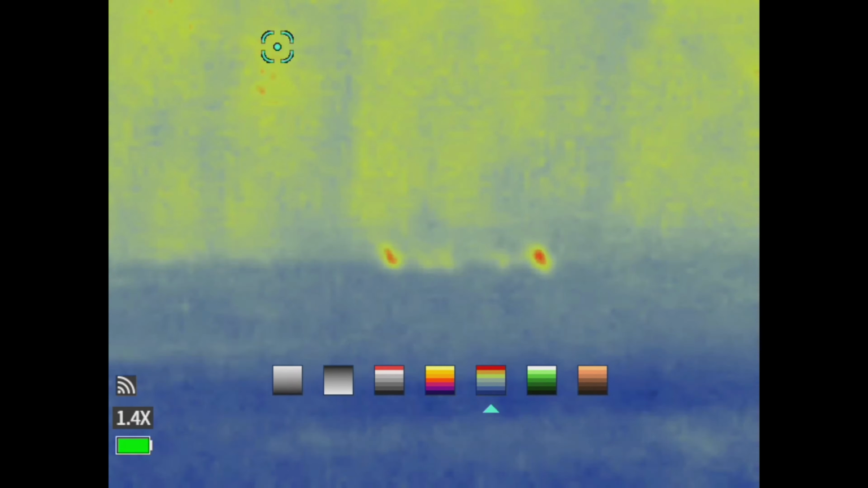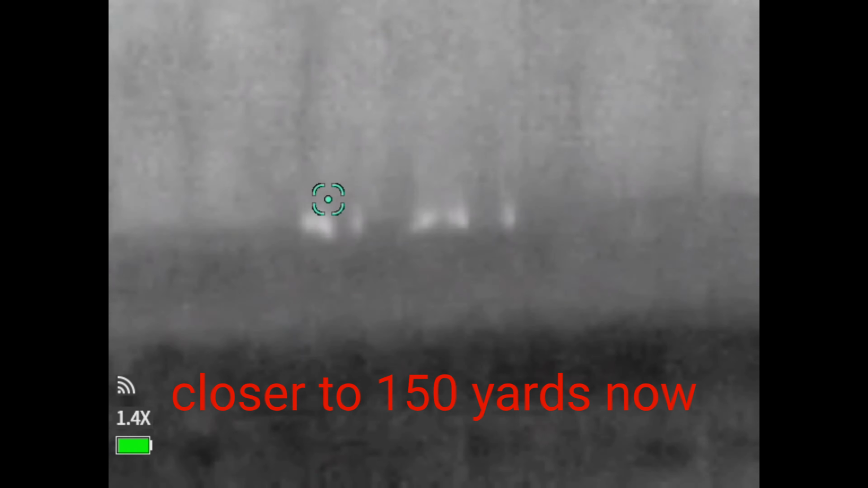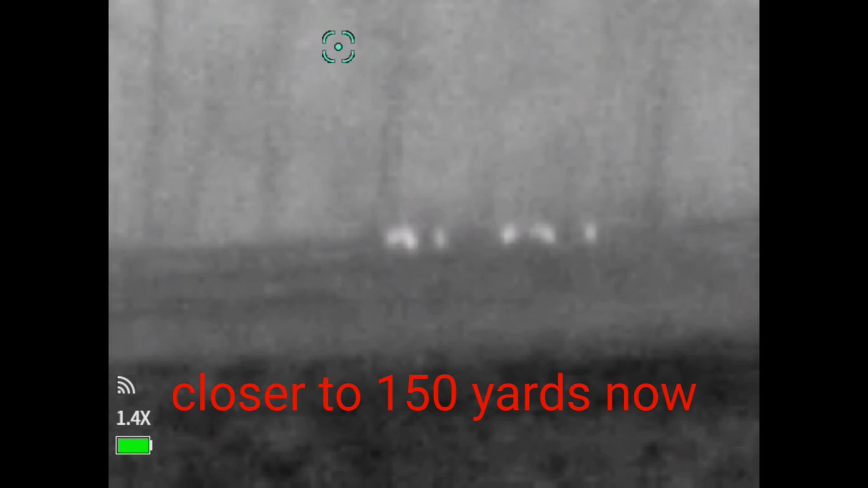But as you can see in this video, I wrote what the distances were roughly in the little spots on here. So I think that this, at the price point of around $350 or $330, whatever it's selling for now on Amazon, definitely might be worth looking into, depending on what you're hunting and what your situation is.